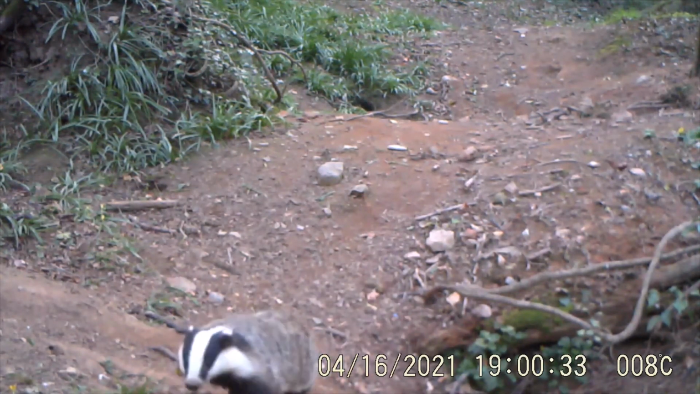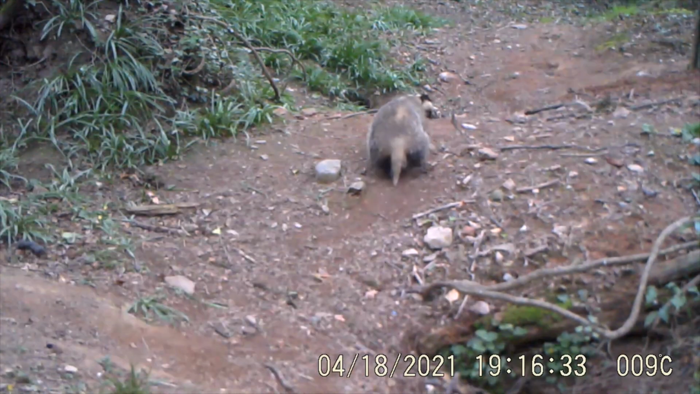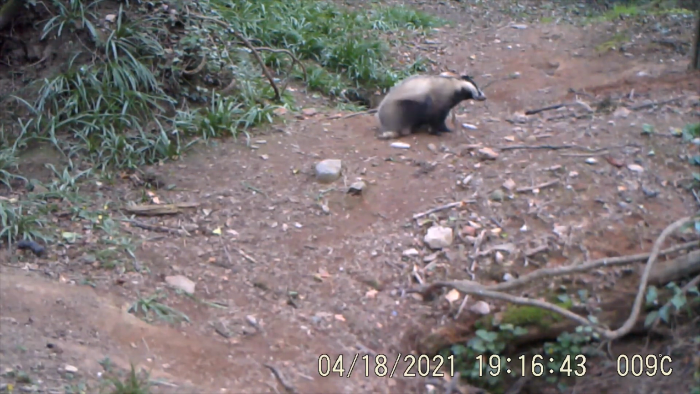And I set up the cameras, of course, at the badger sets to capture when the cubs come out. Unfortunately, I didn't get a very good angle on the sets here. And then after about 3 or 4 clips of videos, the batteries died. So I don't have a great amount of footage from the New Hill set.